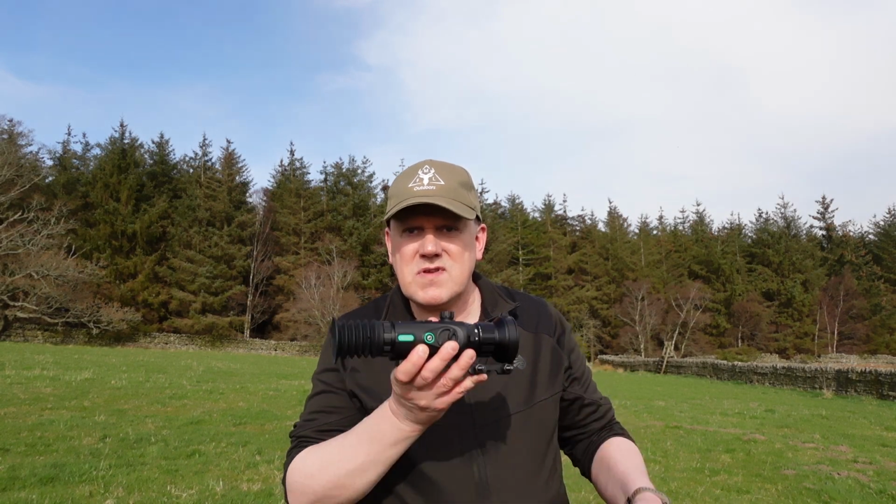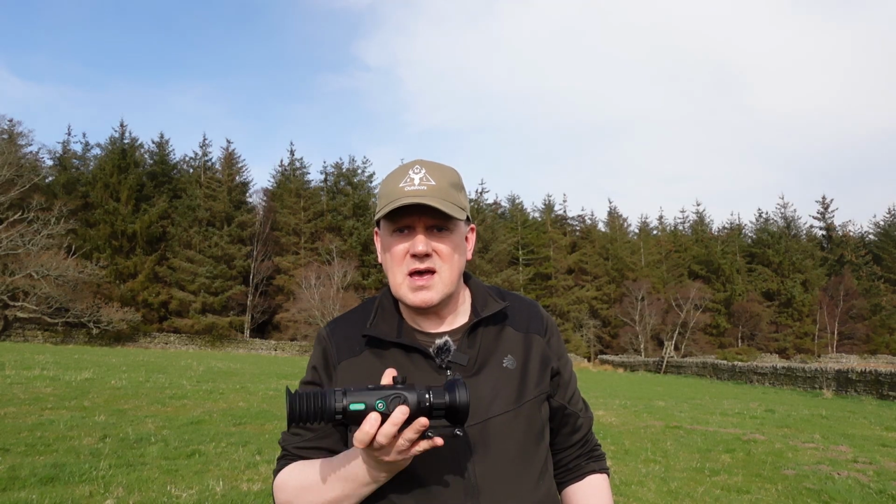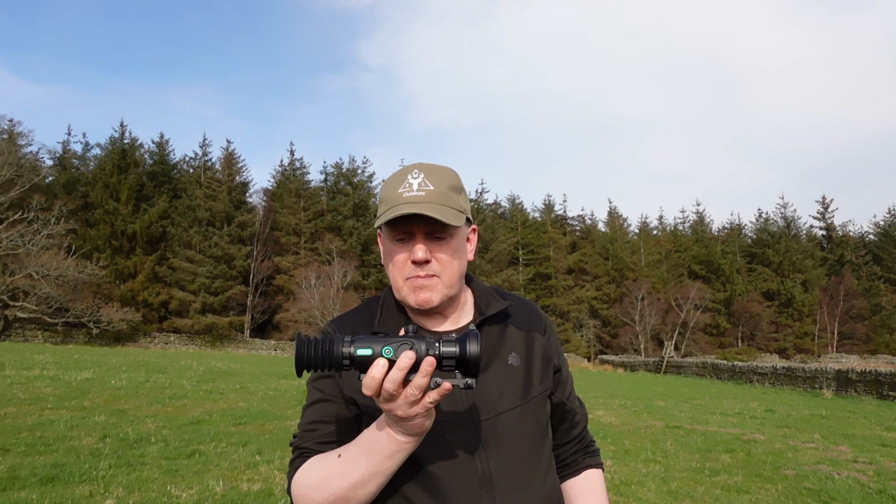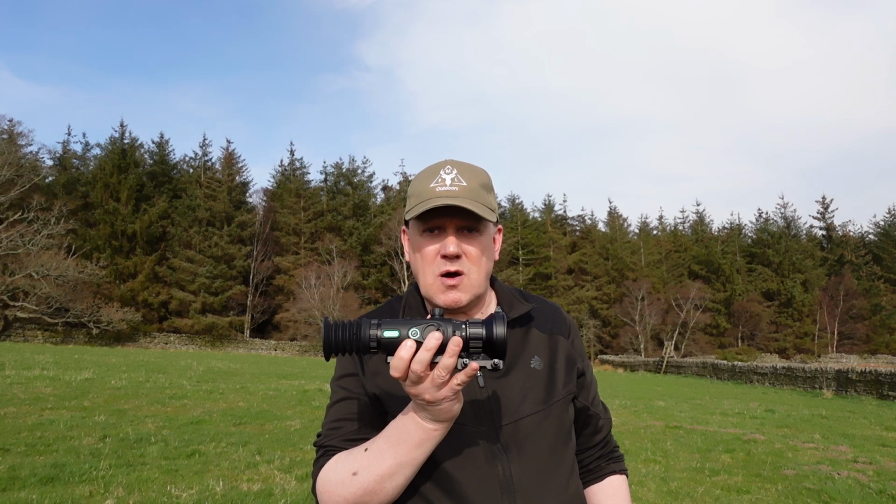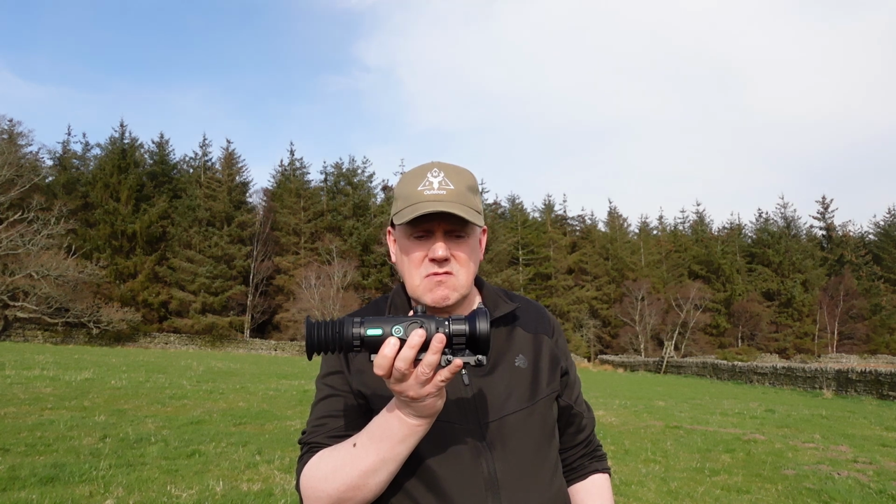Right, well that was 14 picked, they'll be off to the game dealers. And what did you think of this scope? I thought it was absolutely excellent. The ballistics calculator worked perfectly, no problem at all there. I had no faults with it. The battery lasted about 5 hours. I didn't time it exactly, but it was about that before I had to change it out. I was out for quite a long time. Yeah, everything was really good.